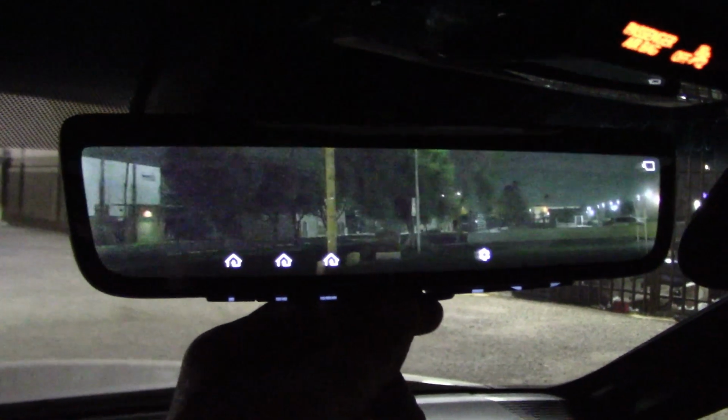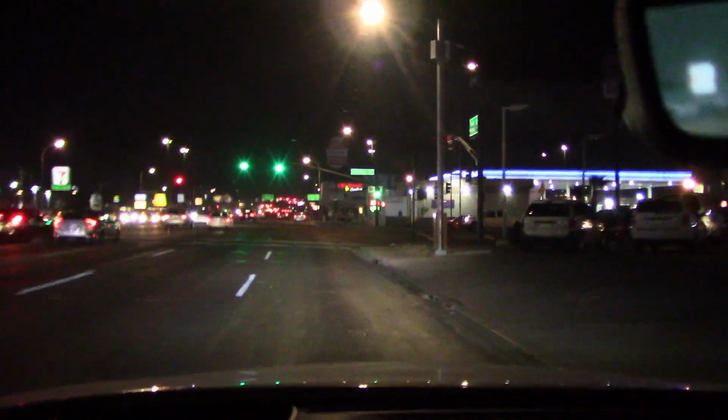Off and on. Comes in very handy when driving in heavy city traffic. You see what's in back of you, on the side of you. Nice system to have. Although I see right now it's a little blurry because we have a bunch of moisture on the lens from the ice cold weather. You need to keep it wiped down, folks. Doesn't work if it's dirty.